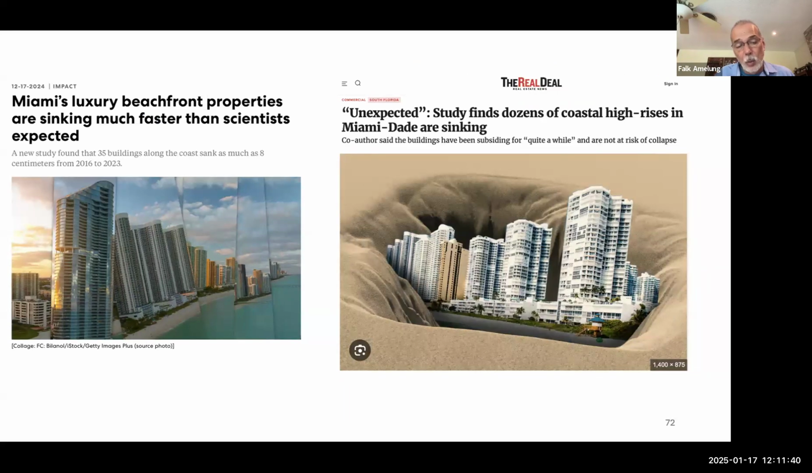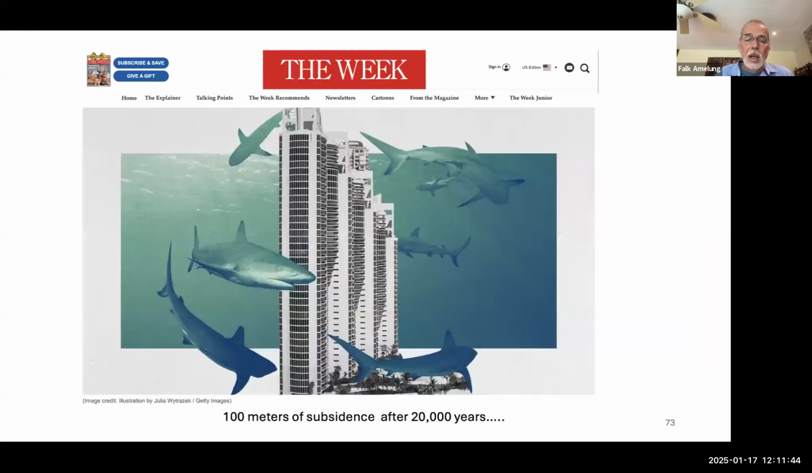So the study got quite some attention in the media. One of those examples is this one. So, Miami is sinking. Well, yes, the high rises are sinking, but at very, very low rates. We are seeing an average of maybe 5 millimeters per year. In 20,000 years, if this continues, you will get 100 meters, but 20,000 years is quite a long time.